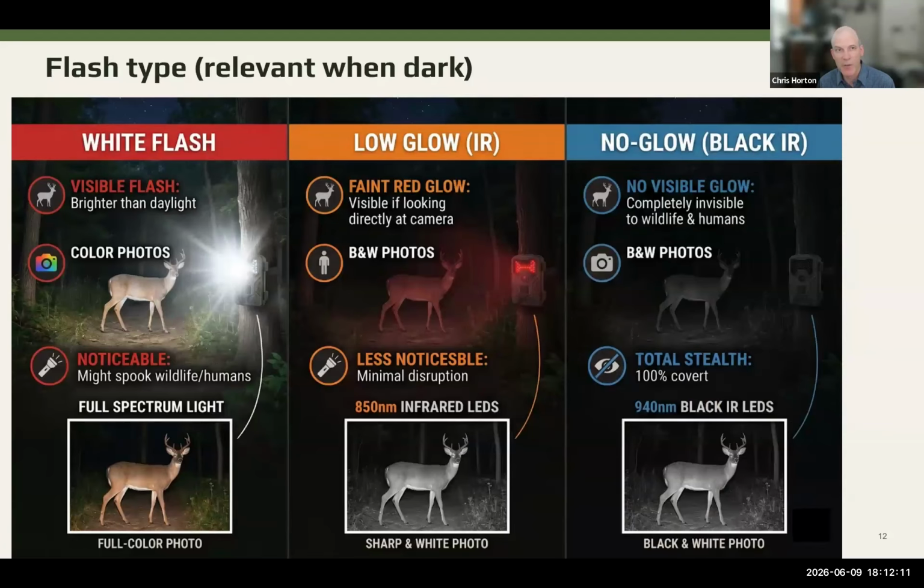And then another big factor is the flash type. And there's three types of flash. White flash is like your old school visible flash photography, which is going to be very noticeable to both the people and the animals. So if your goal is to kind of scare something away by the obviousness of the flash, white flash is a great option for that.